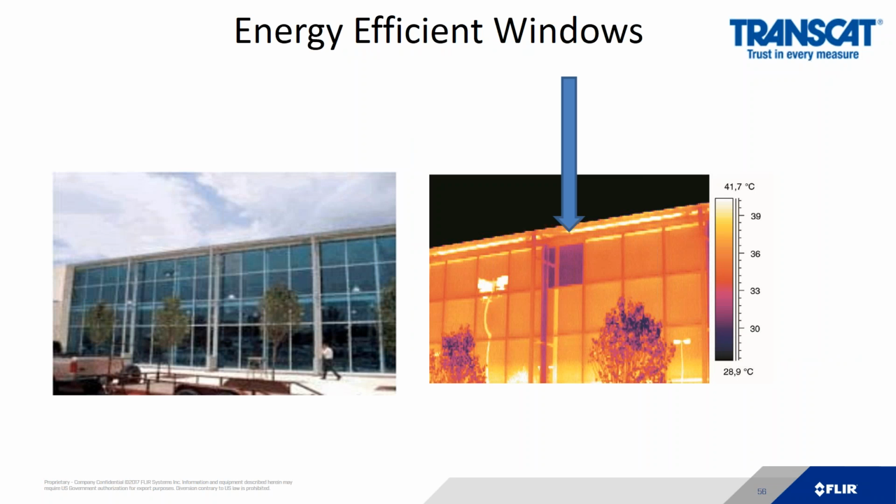People like to use infrared cameras for the energy efficiency of their windows. Windows tend to be a bit of a challenge. They're very reflective. In this case, they put the window in backwards.